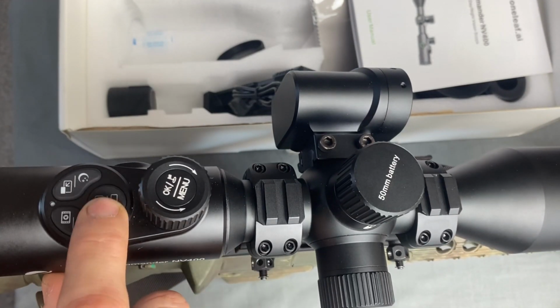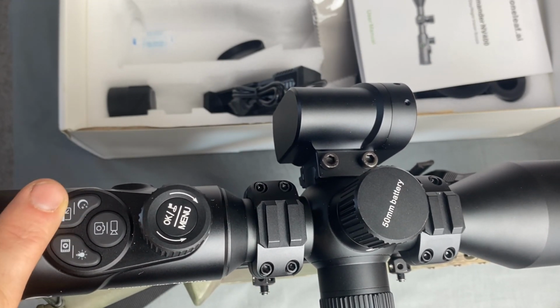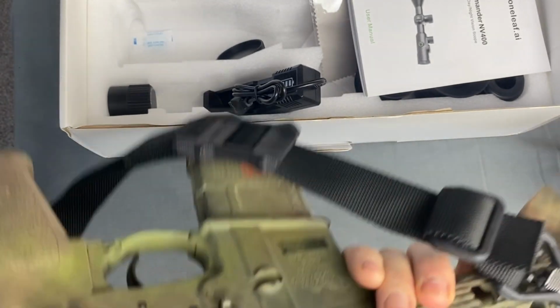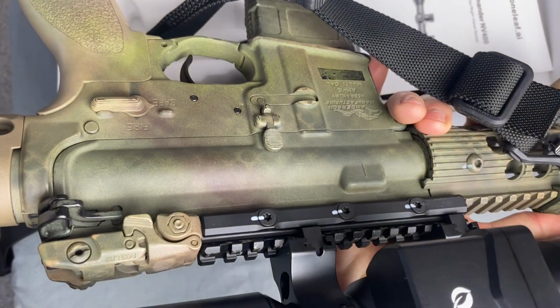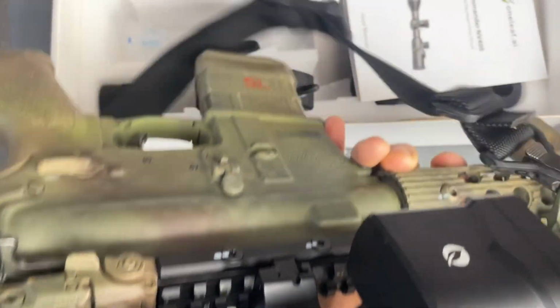These are all the buttons. This is record. That takes you to nighttime mode and all that stuff, and brightness, that sort of thing. Power button on this side. Oh, there it is. Long hold it, it cuts on, cuts off, all that sort of thing.